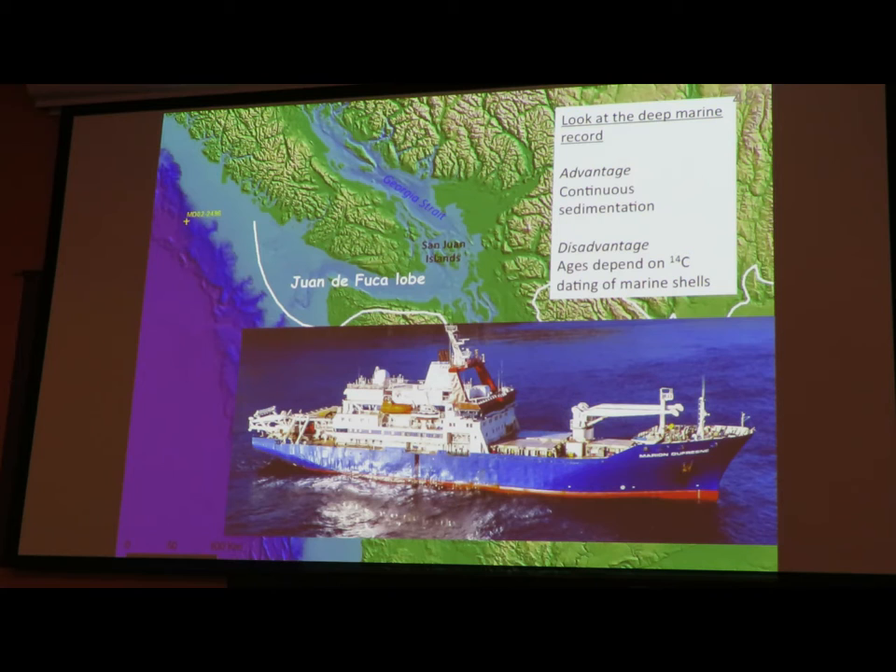The big disadvantage of this core is you know how old things are because you date the shells you find in the core. And those shells are sampling marine water, and you don't know how old the water is.